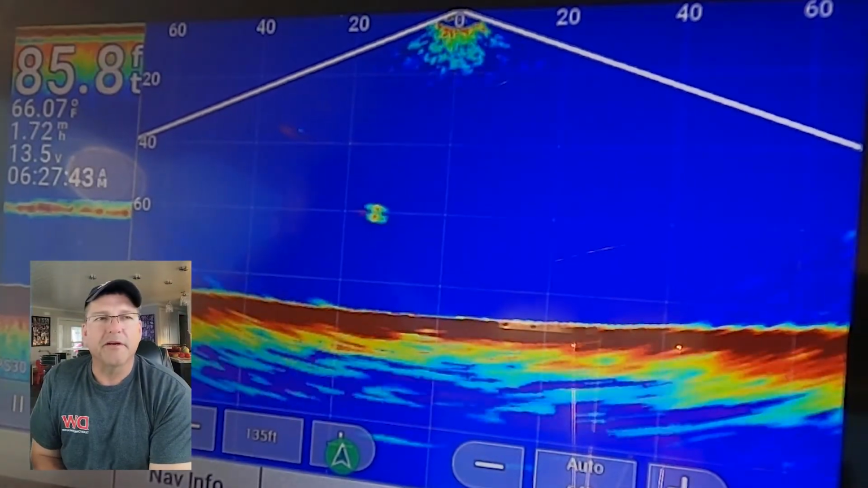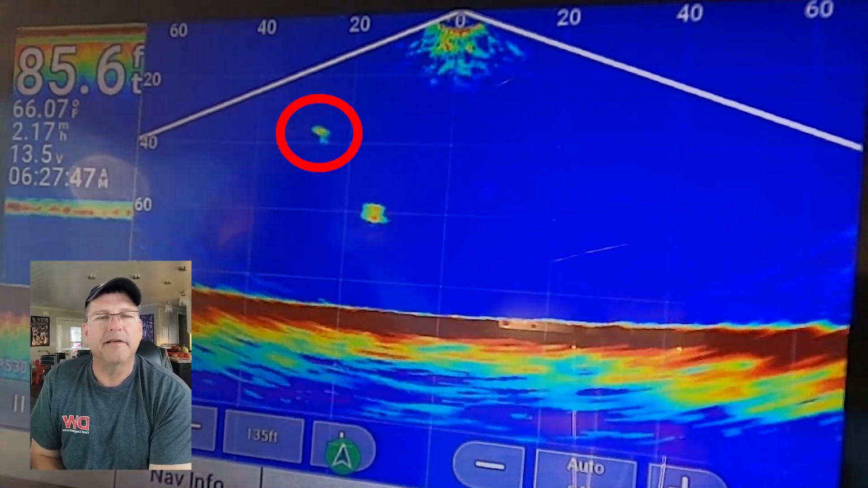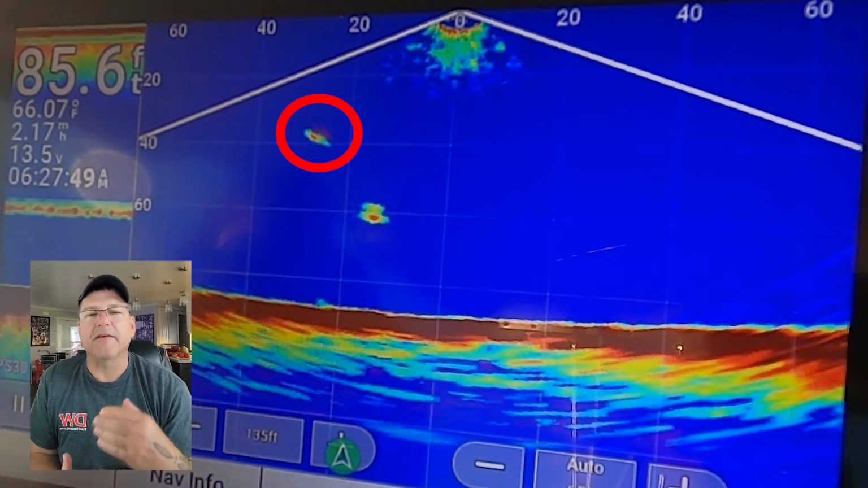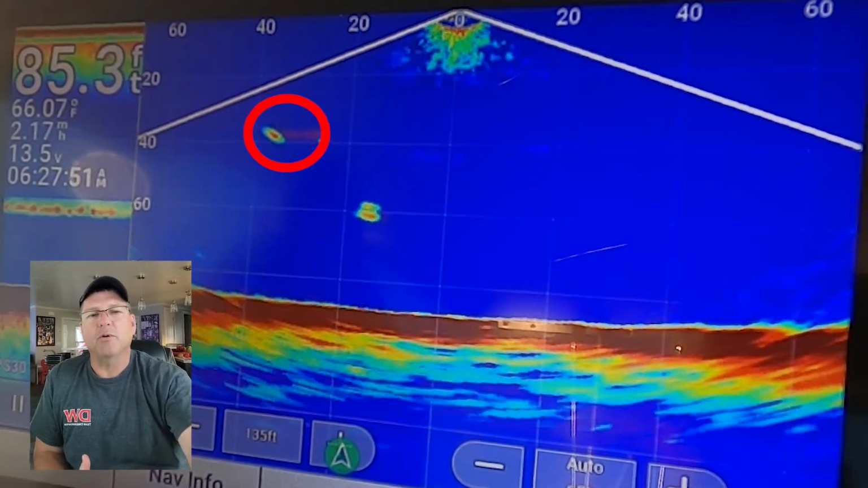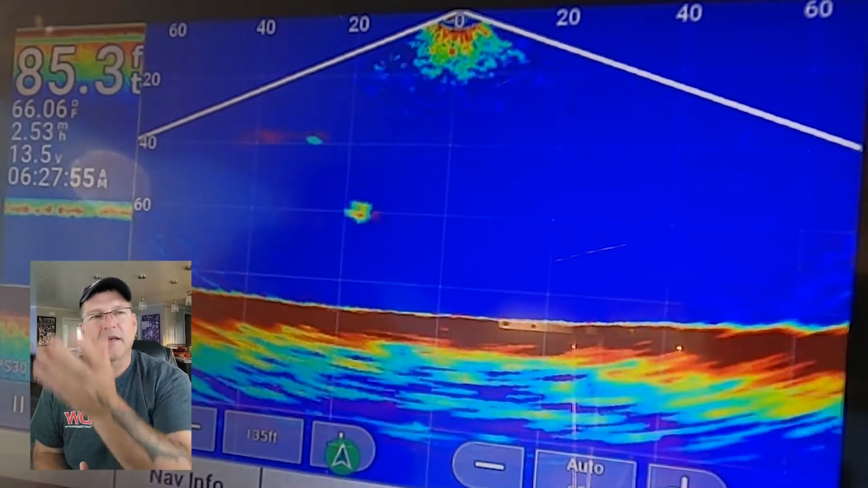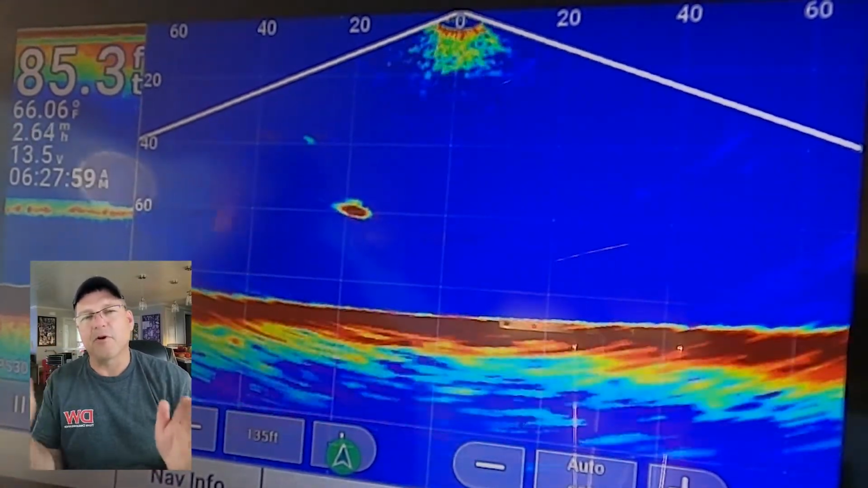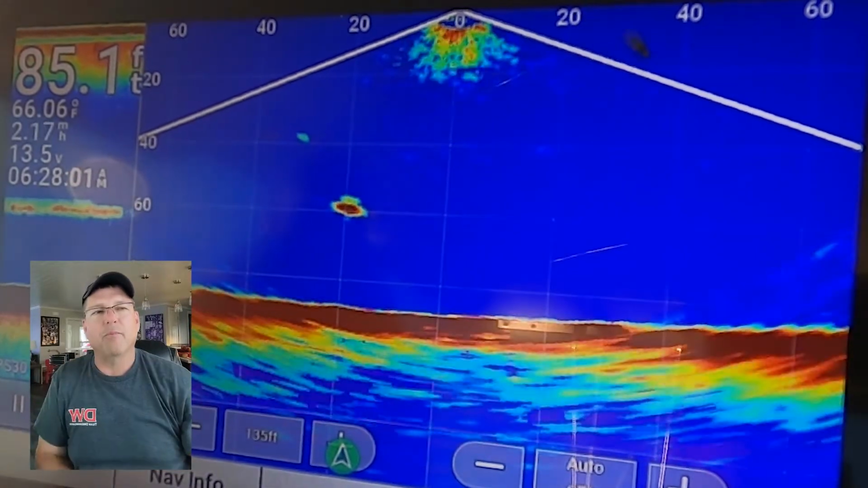So I want to show you here, there's a fish hanging around the slider. Right there, you see him. But I can't tell if he's on the slider or the port side or starboard side. I can see him going further back and eventually he disappears, but that's the thing. I can see front, rear, but I can't tell port or starboard.